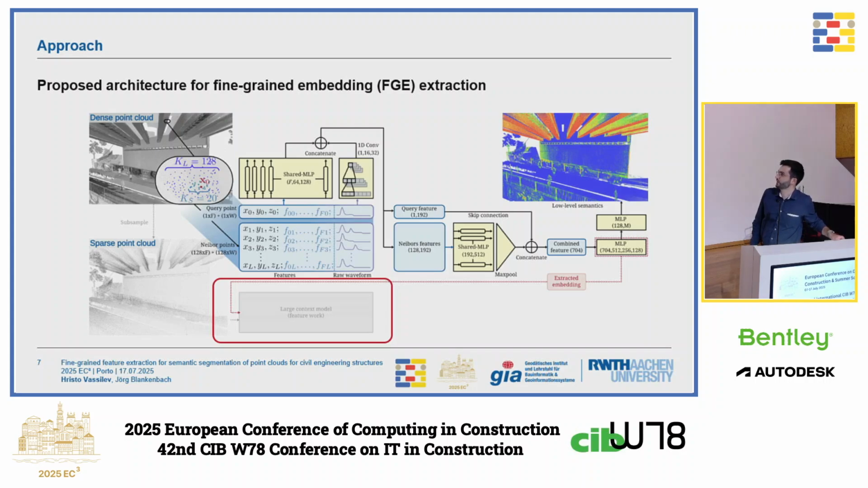128 points is then fed into a typical shared multi-layer perceptron network. This is quite typical. The only difference is that we now also have this part here where we use a 1D convolution to also convolve the full waveform signal. We furthermore have a skip connection here after the max pooling in order to give a better signal to the query point.